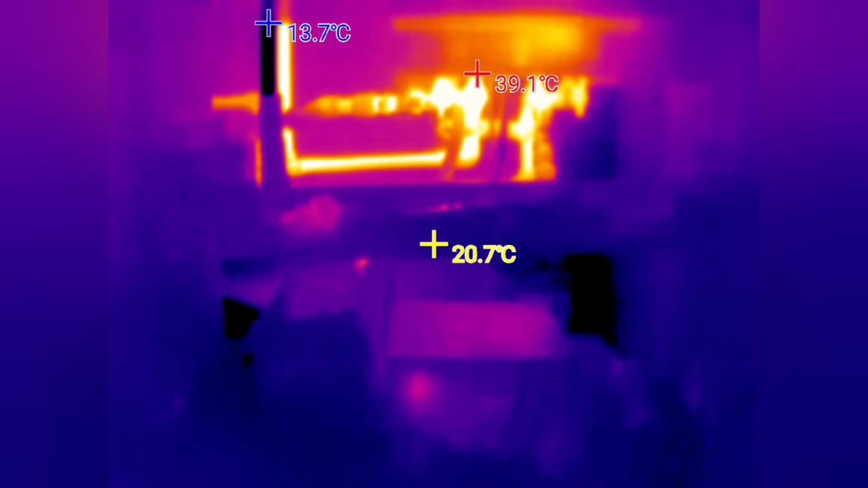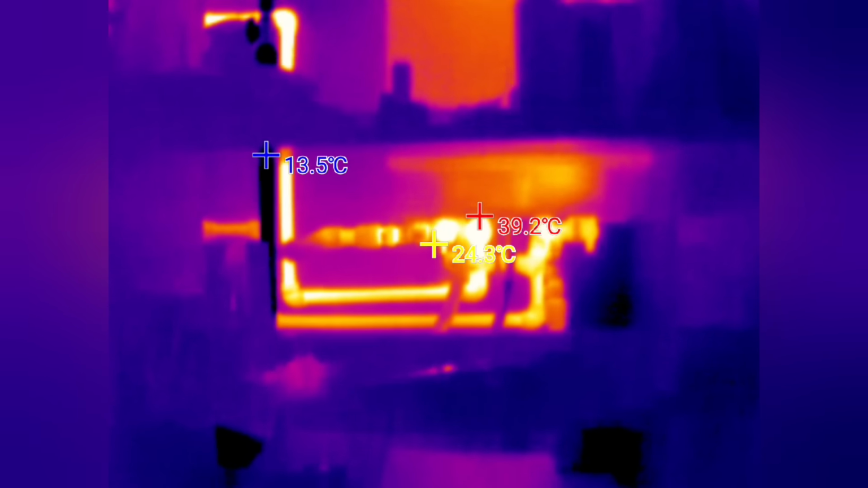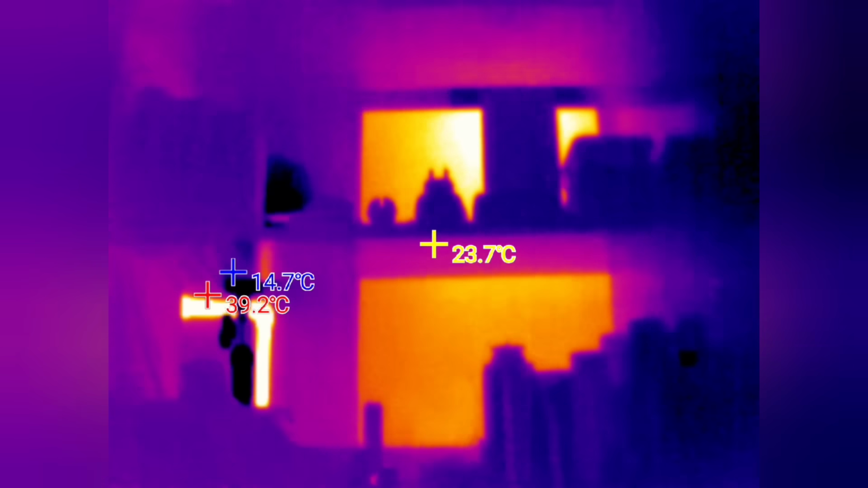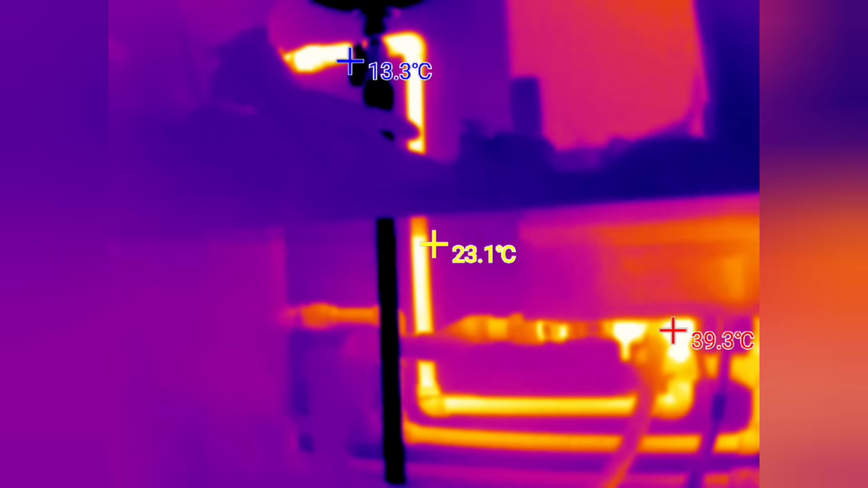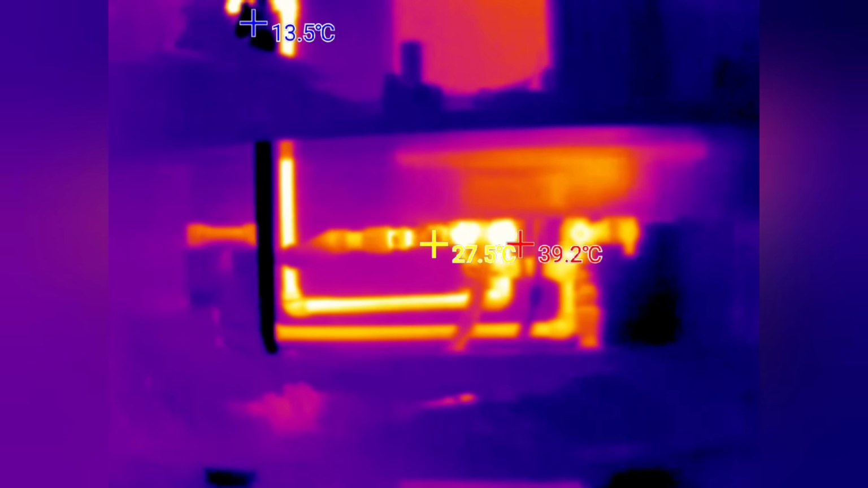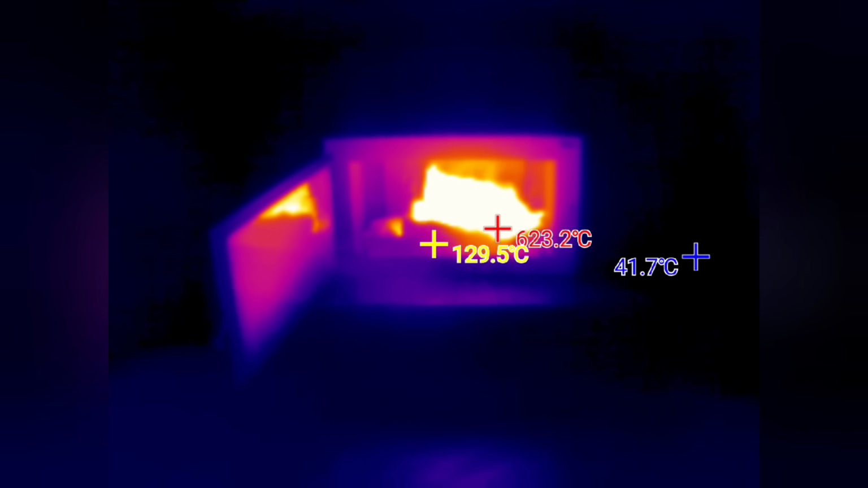Here I have a battery and an uninterruptible power supply connected. And next you can see these are the specialized pipes coming from the gas boiler, which are already working to provide warmth throughout the entire house. This is exactly how everything appears through a thermal imager.